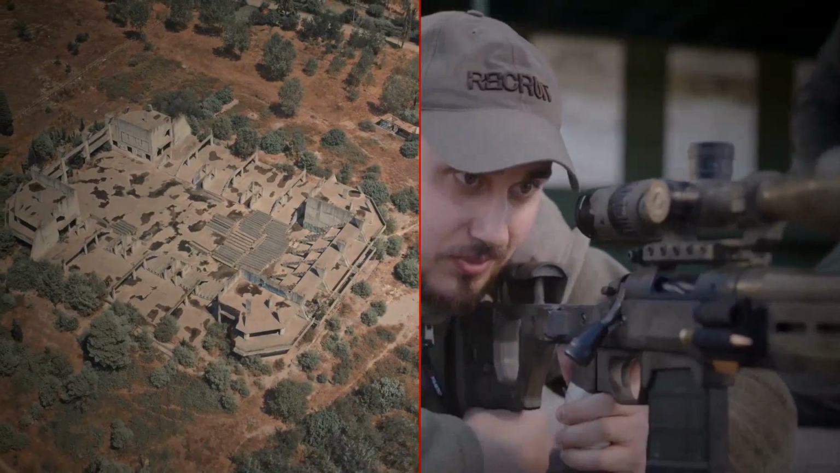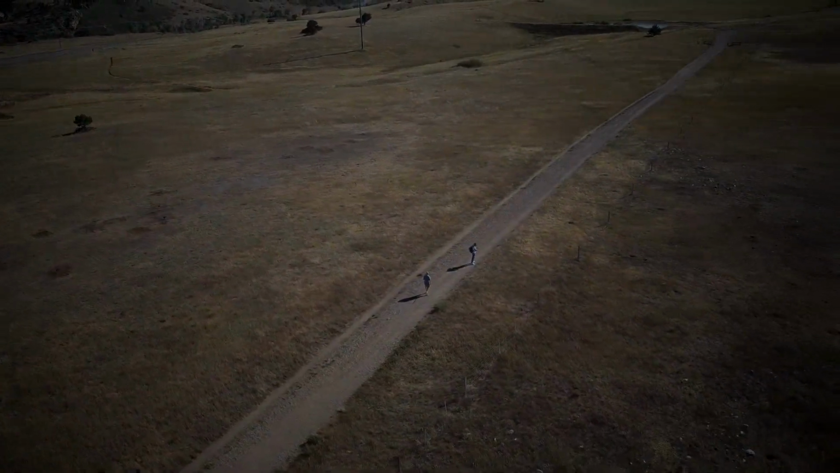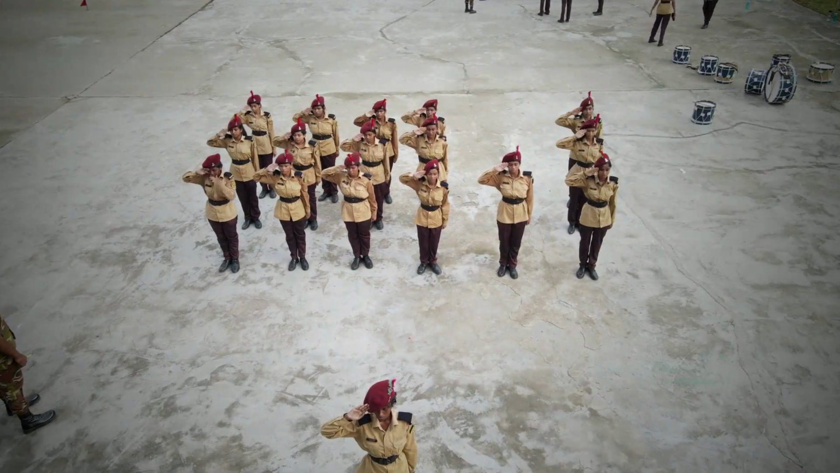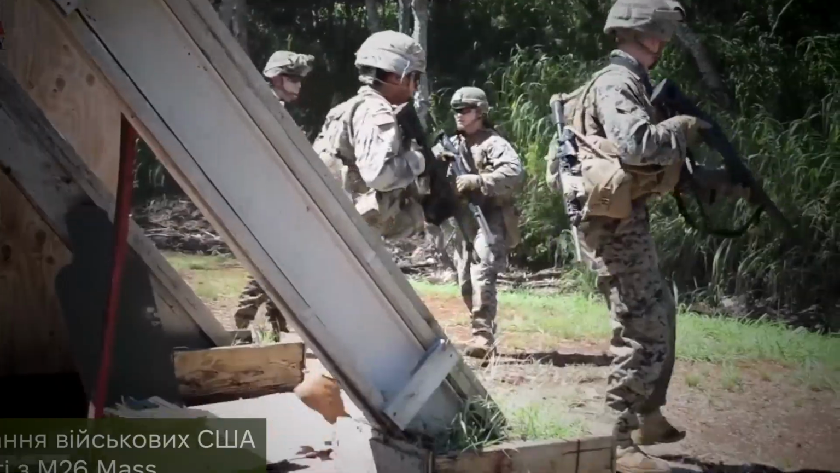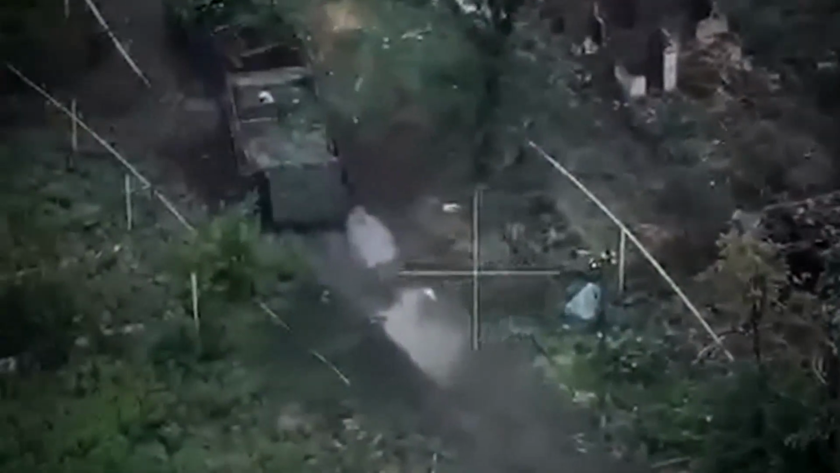IFF transponder protocols, airspace deconfliction notices, unit positioning updates. These are not improvised safeguards. They are institutional procedures that exist specifically to prevent this outcome. The Pantsir crew followed their rules of engagement correctly given the information they had. The Su-34 crews executed their low-altitude approach profile correctly given their threat environment. Both crews did exactly what they were trained to do. One aircraft was destroyed because a transfer document moved 6 days slower than the unit it described.